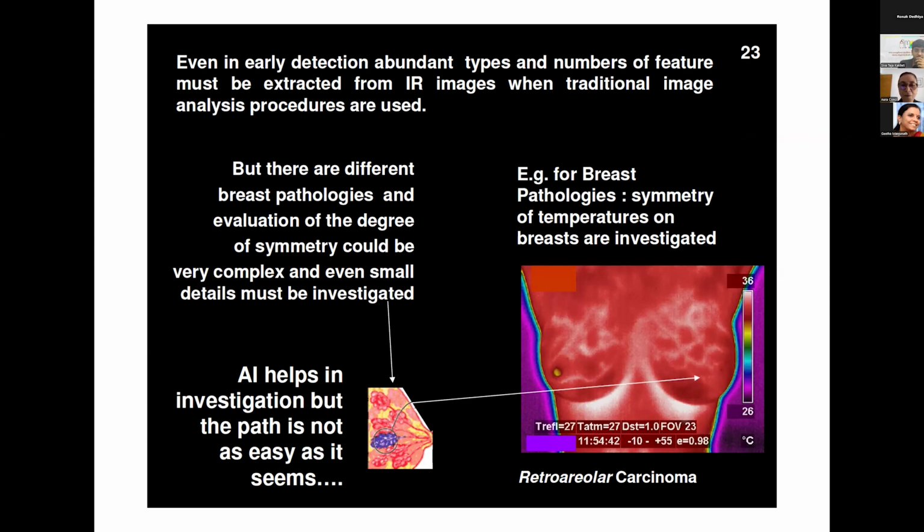This is an example of a simple examination of breast cancer that shows how you can see the size of a tumor inside the breast by mammography and thermography, especially thermography, which is the subject of ours today. There is some kind of asymmetry that is very interesting in this thermogram.